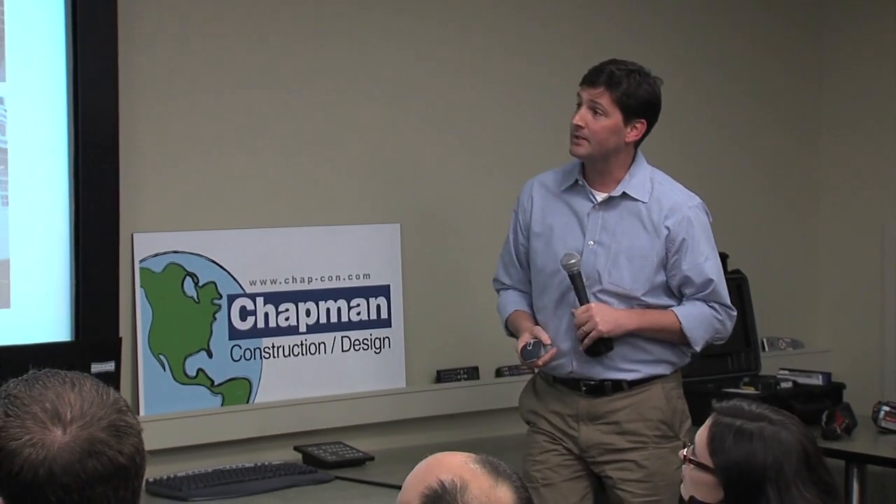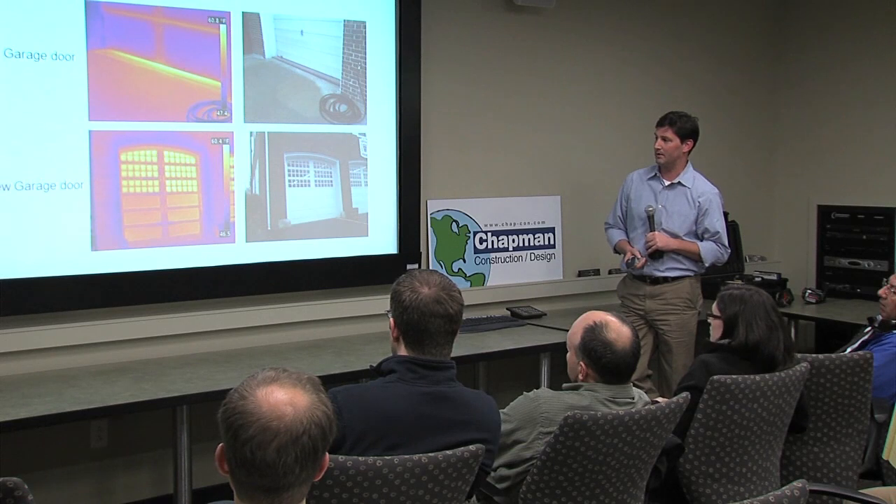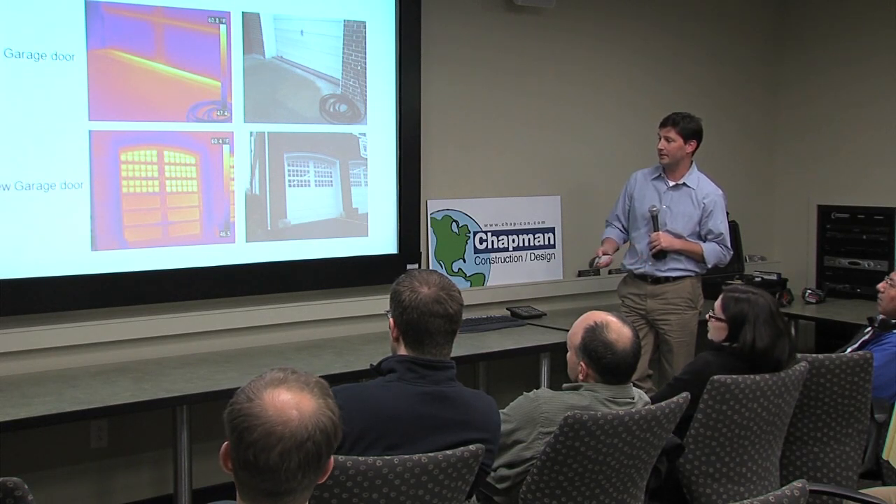Over on the fire station, there were a number of old doors, which you see up on the top. Again, some are similar to the entry door we saw before, with weather stripping issues as well as the poor insulation qualities of the door itself, whereas the new doors had a much more consistent insulation capacity, much tighter. In particular, down there at the weather stripping, you can see how tight it is at the bottom.